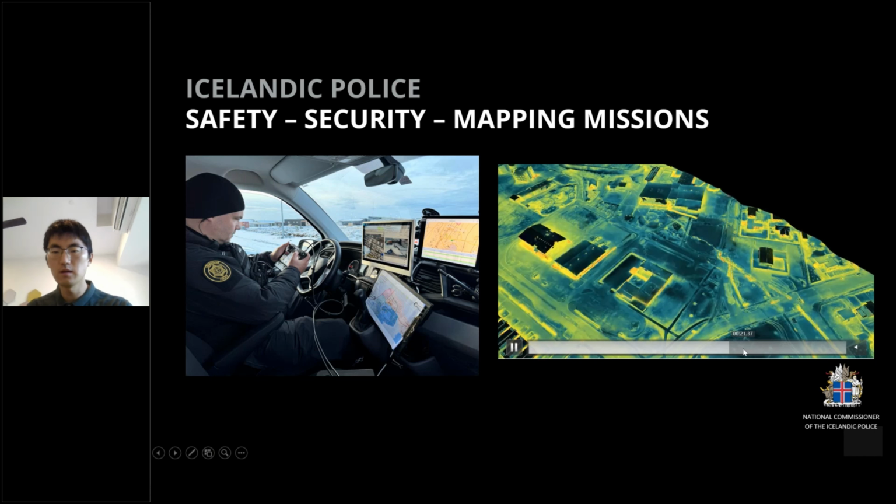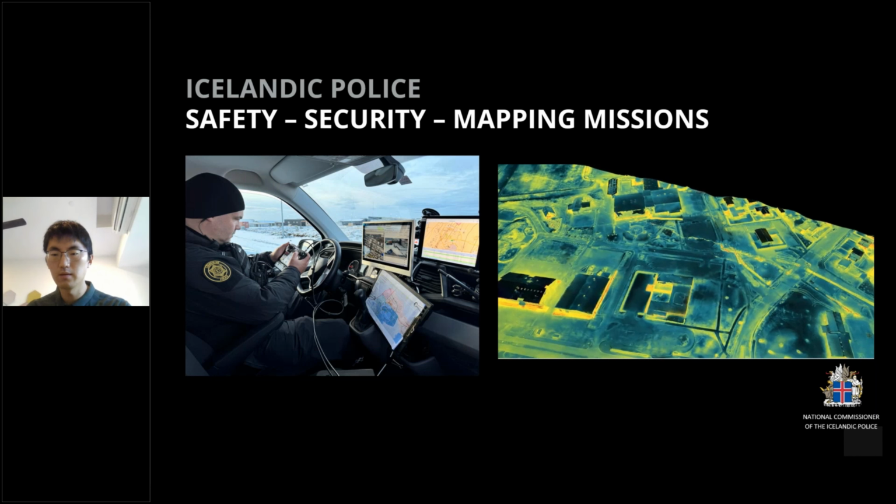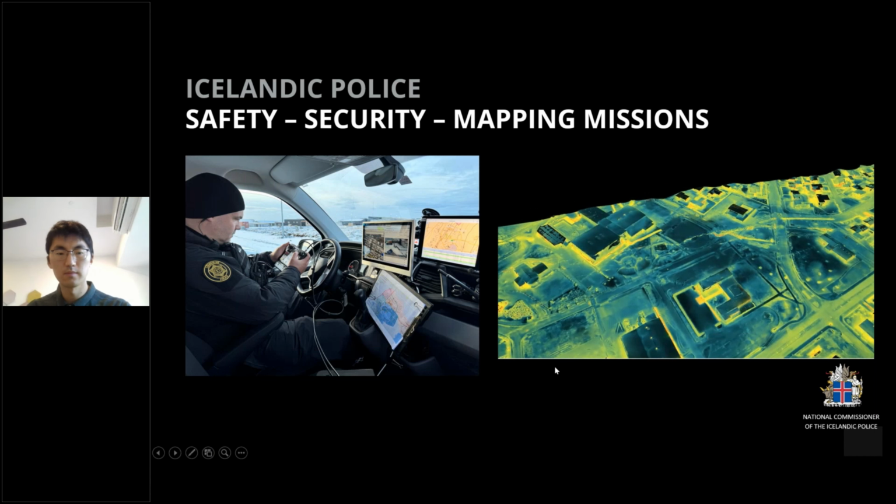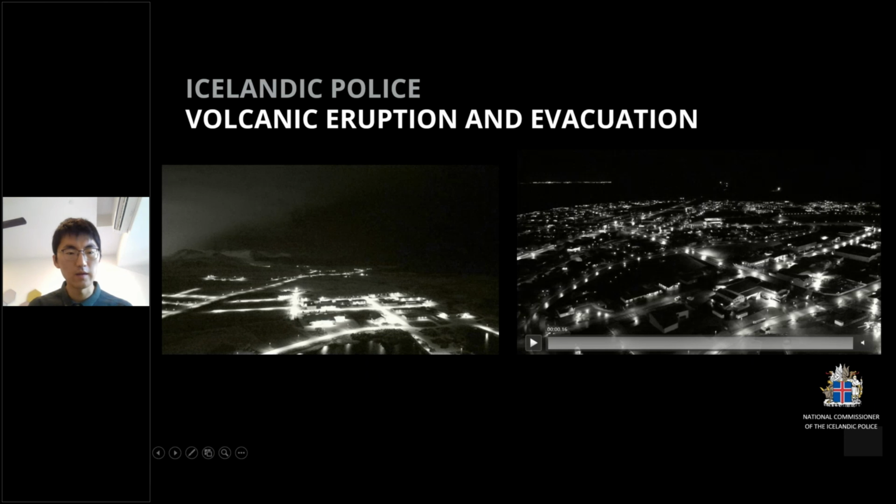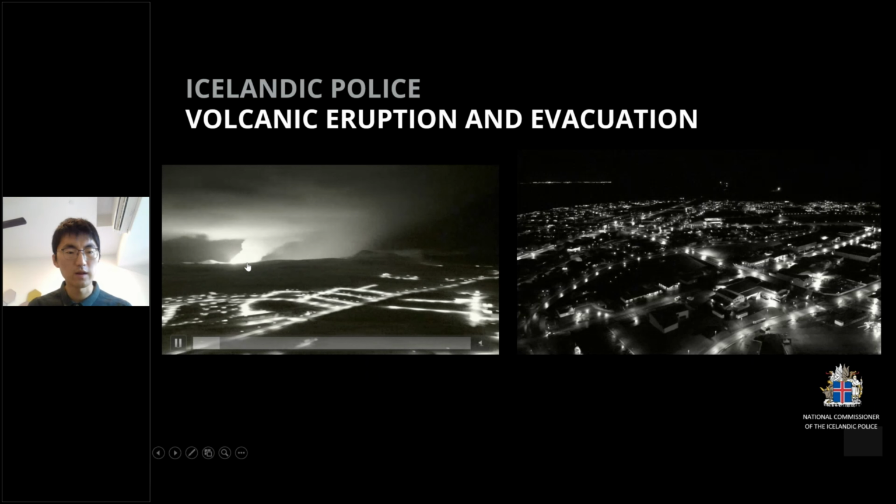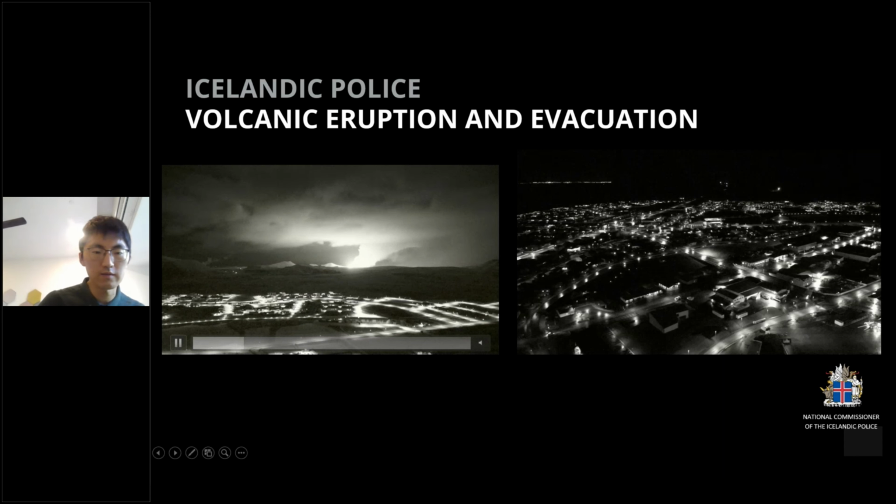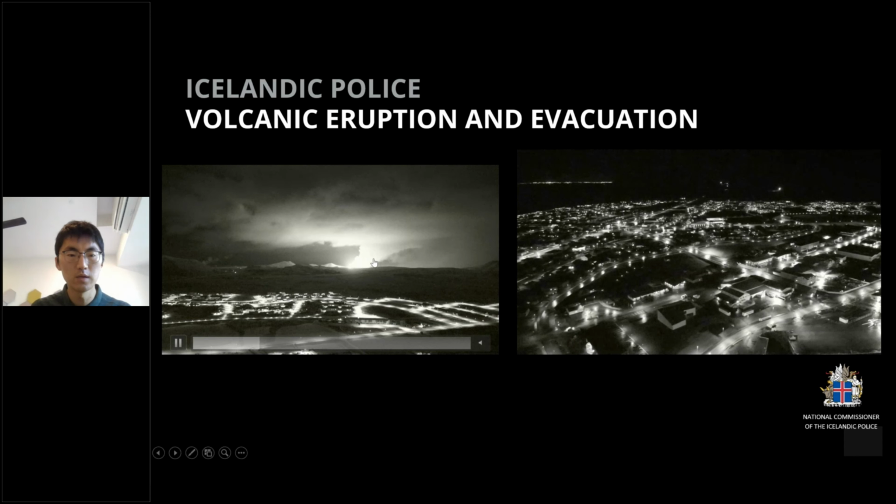So this is based on thermal mapping. This is especially how the Dock 1 benefits an isolated place, especially if we look at here, it's a volcano eruption.